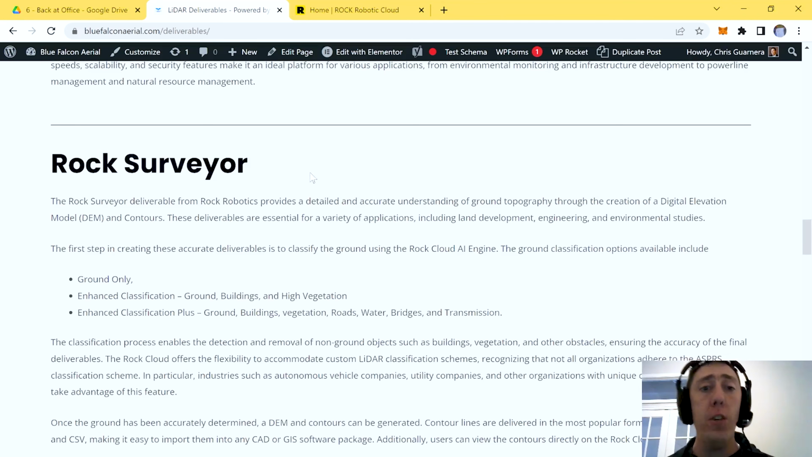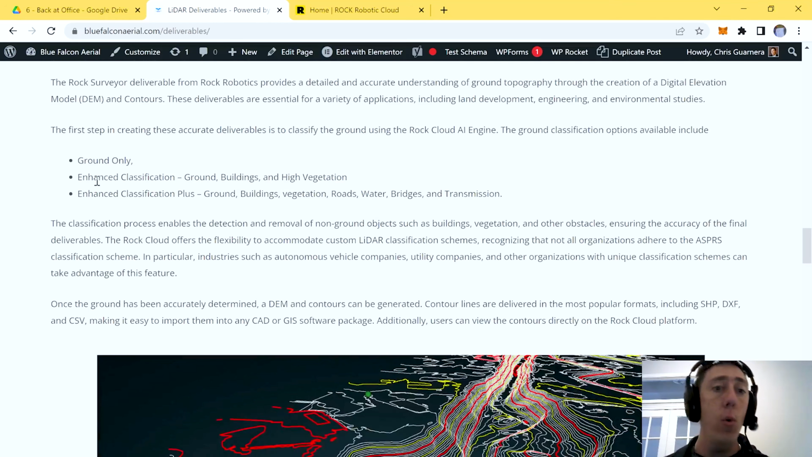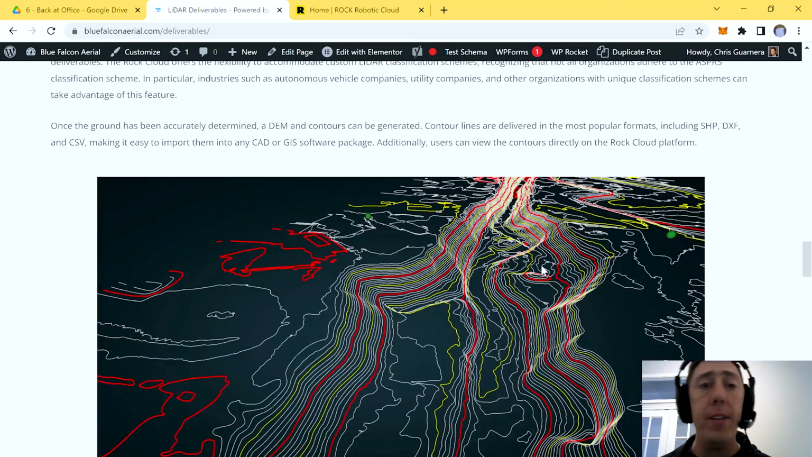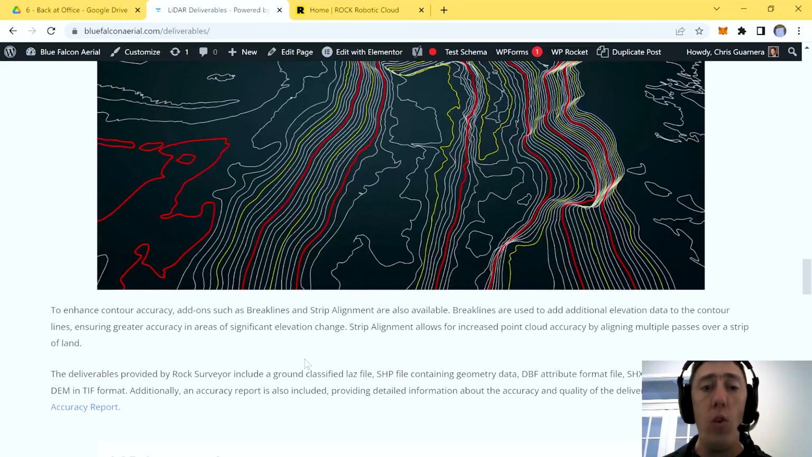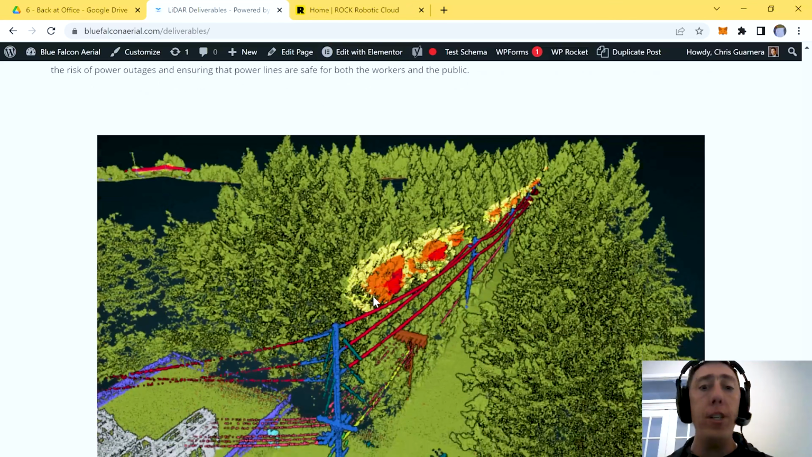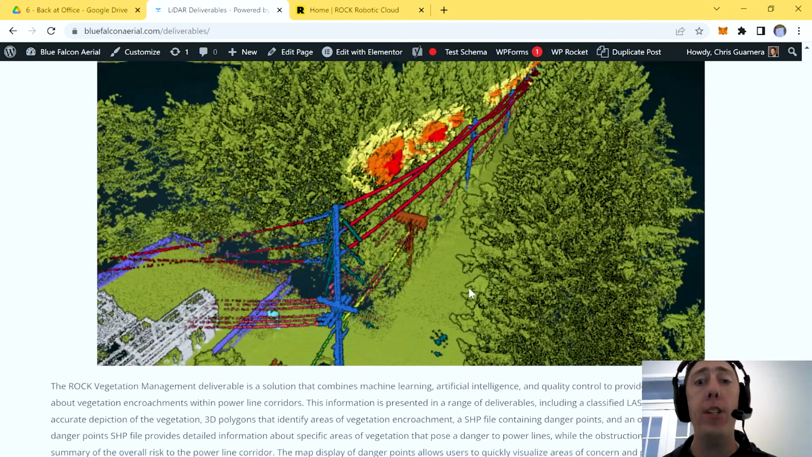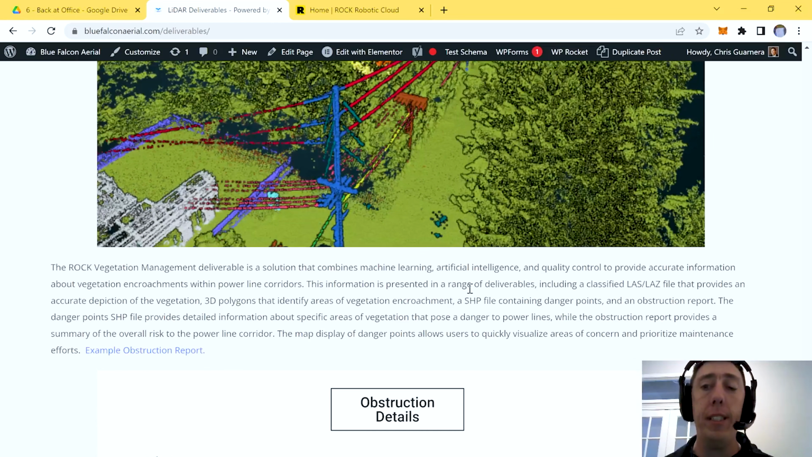You can go over here to the Rock Surveyor. You have ground only, enhanced classification, enhanced plus. We're actually doing enhanced classification for this video, which is a really cool thing, and I cannot wait to show you guys off on that. We also have additional things about the contours, accuracy reports, planimetrics, vegetation management, and of course the obstruction report that comes with the vegetation management, which is simply astonishing, and it's an absolute game changer.